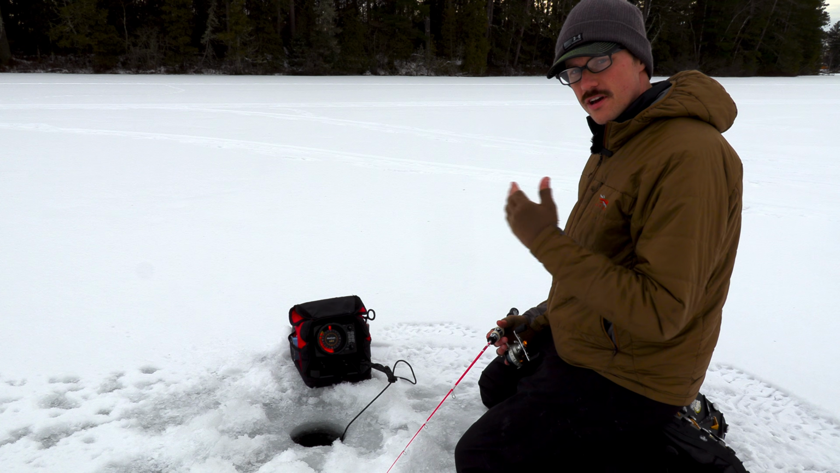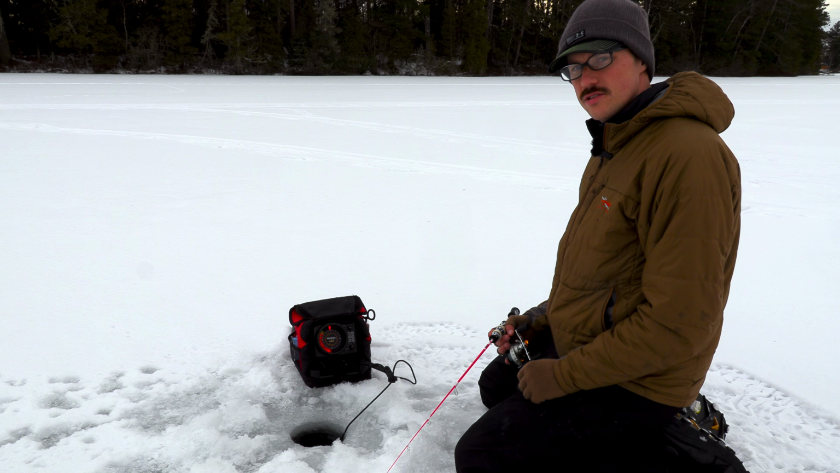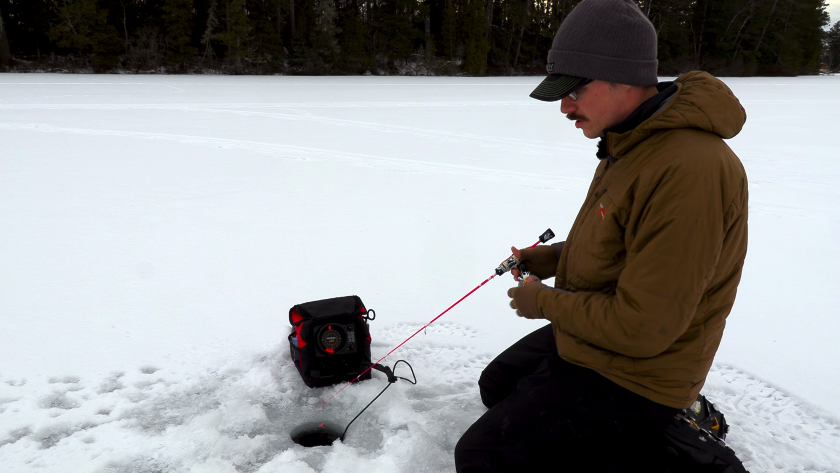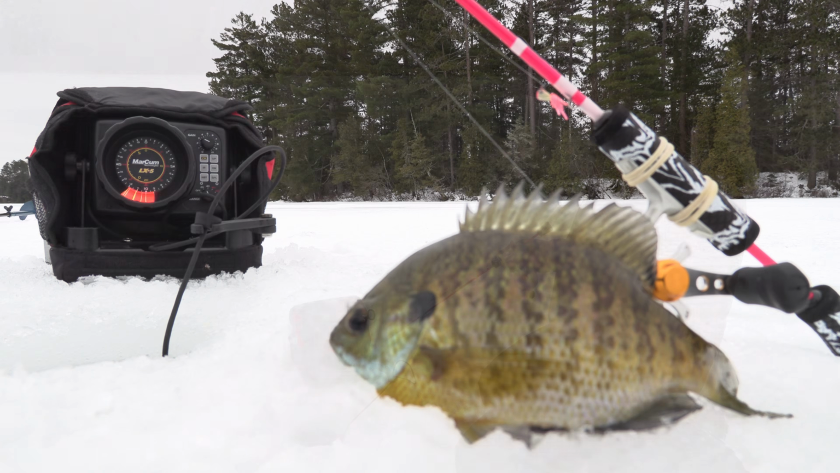All right, so as you see, a flasher is an invaluable tool for ice fishing. I used to fish without one for years, and then I finally got one, and it's made me a lot more efficient. So I'm going to get back to fishing. It's been a pretty good day so far. Now that I found some a little bit bigger fish, I'm going to see if I can get a few for the table.